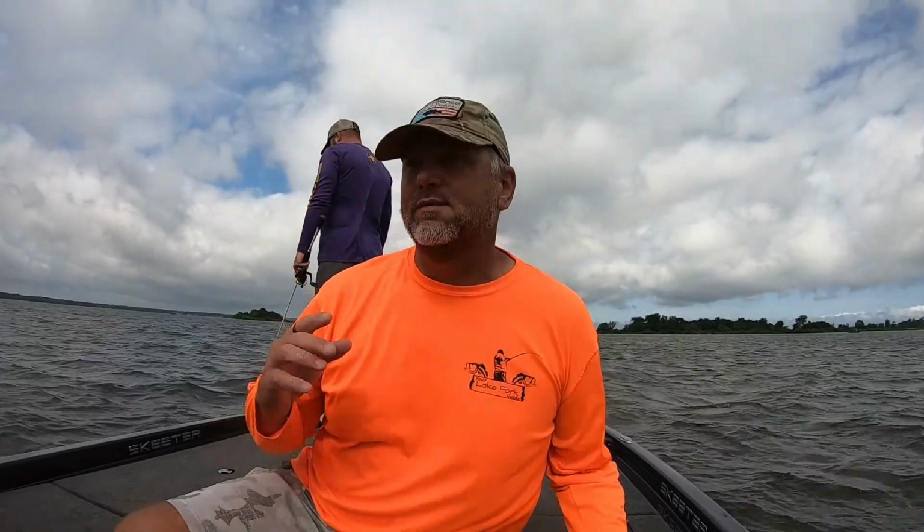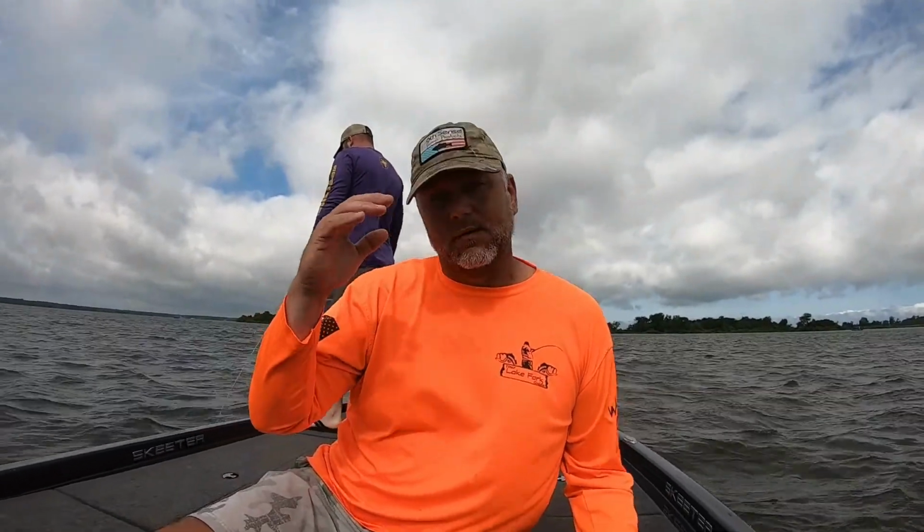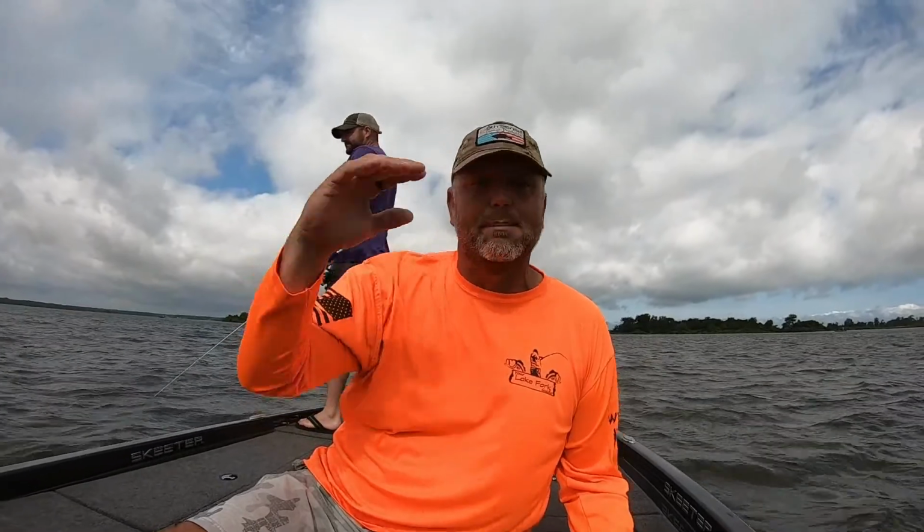All right, I showed y'all on the graph just a second ago how most of the fish we're seeing are hanging out on the top edge of the brush pile.